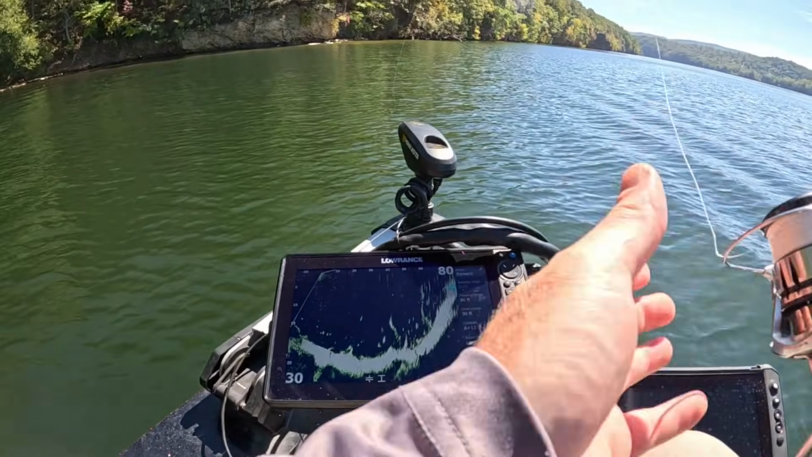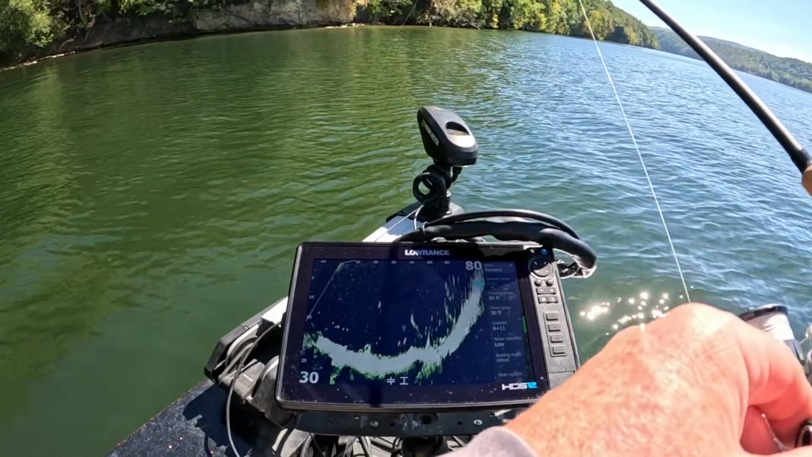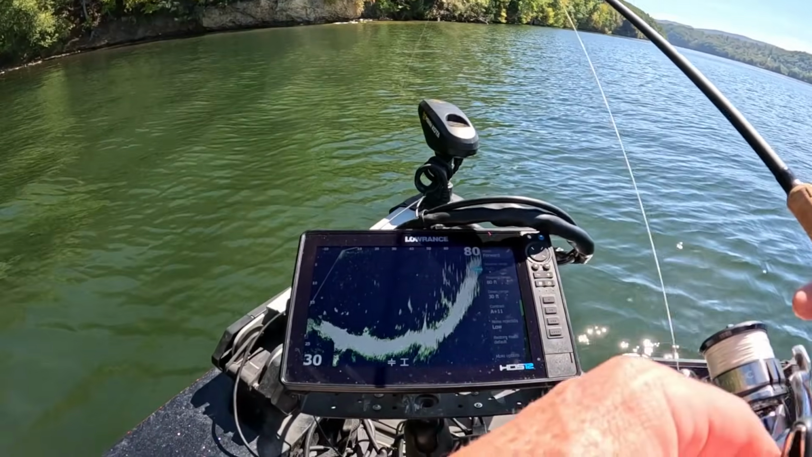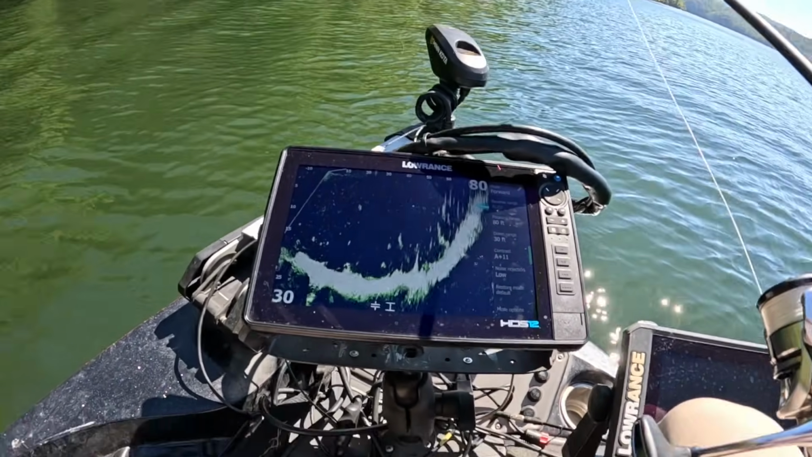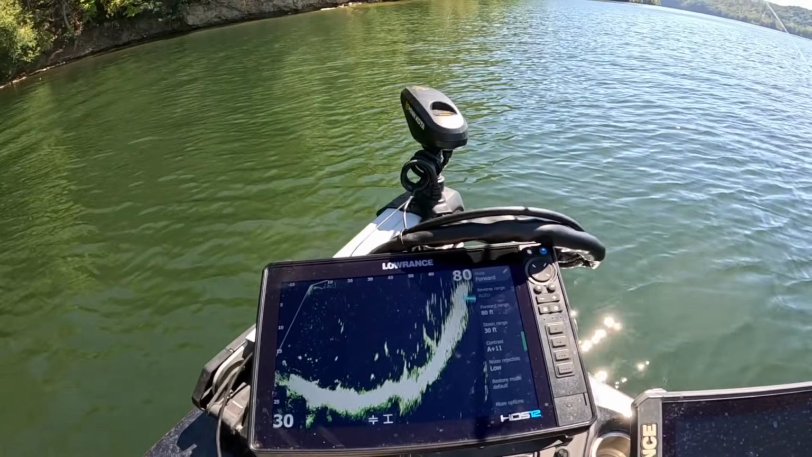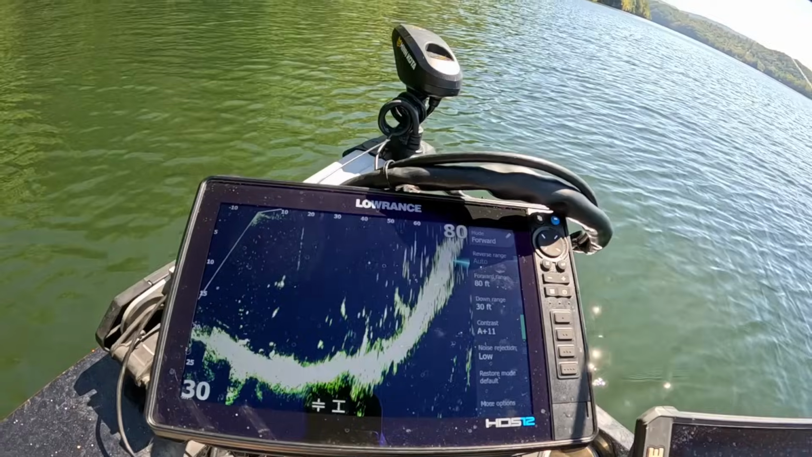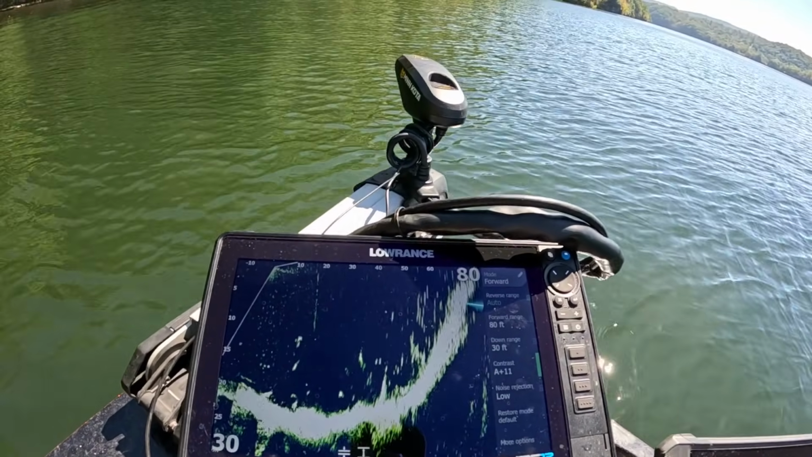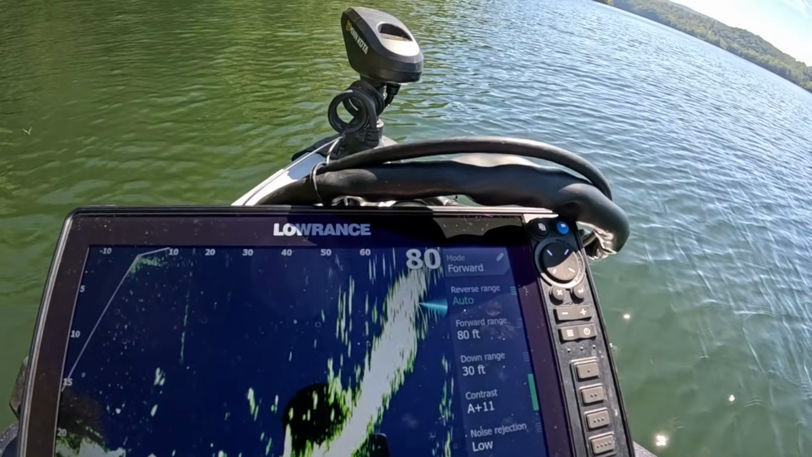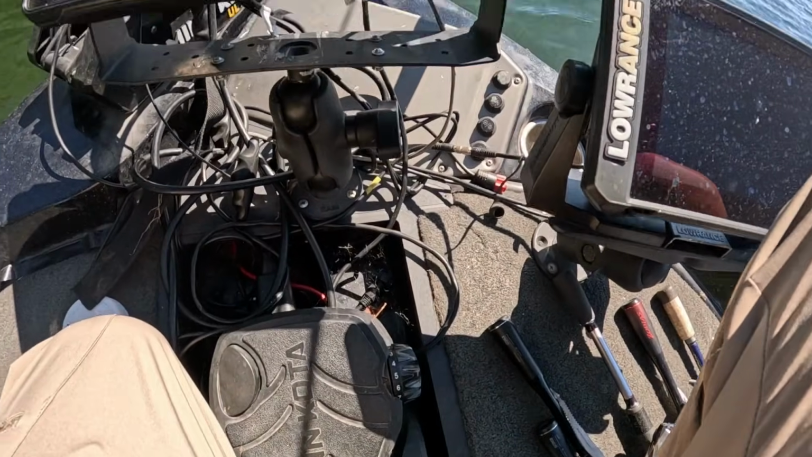Oh, we got a fish coming up, trying to eat us here. Looks like small ones. But yeah, that's about all you have to do. You can adjust, if you're in shallow water and you want a bigger picture, just zoom in, go down to 15, 20 on your depth, and you can keep it pretty close here because you're making short casts and you're going slow on your trolling motor.